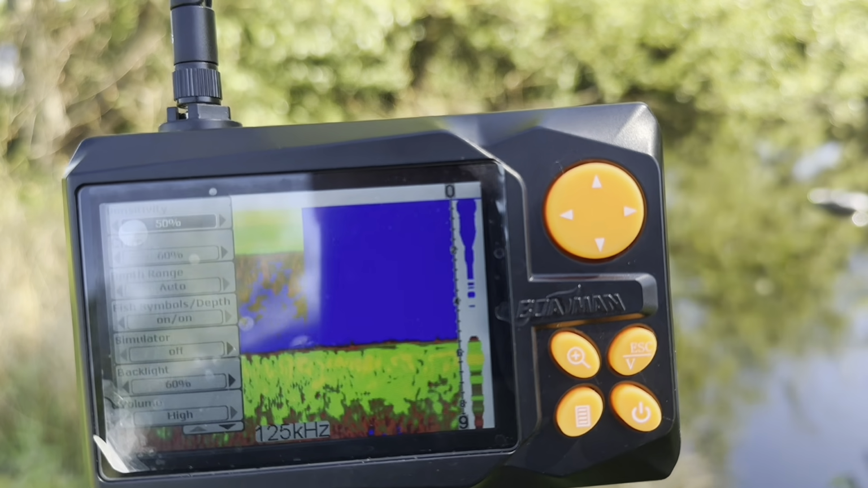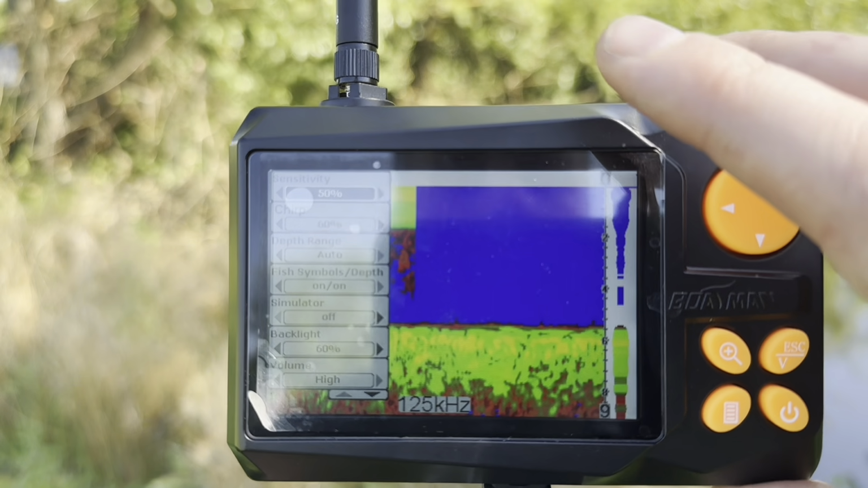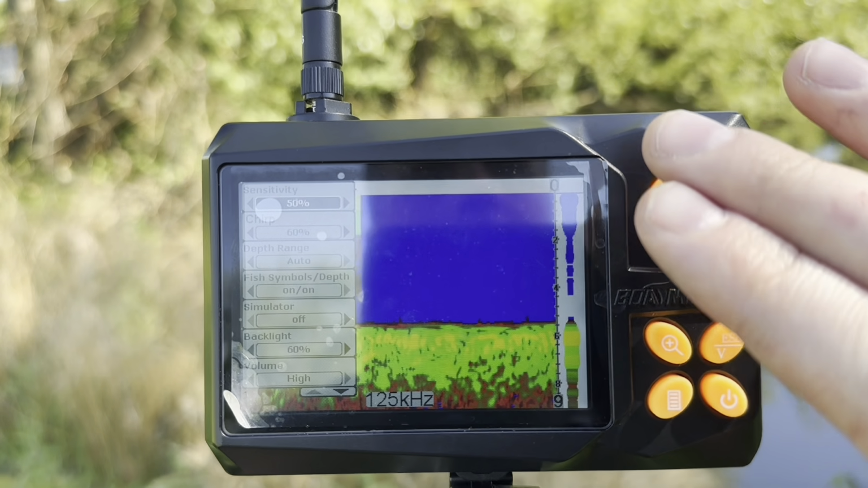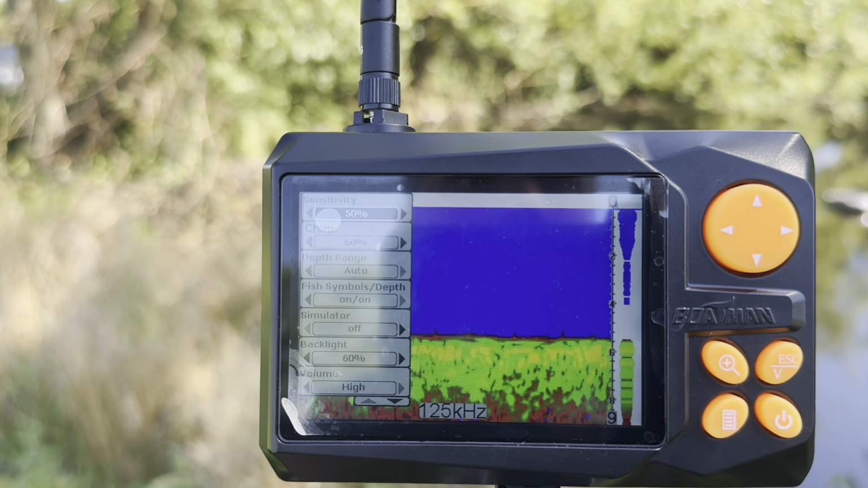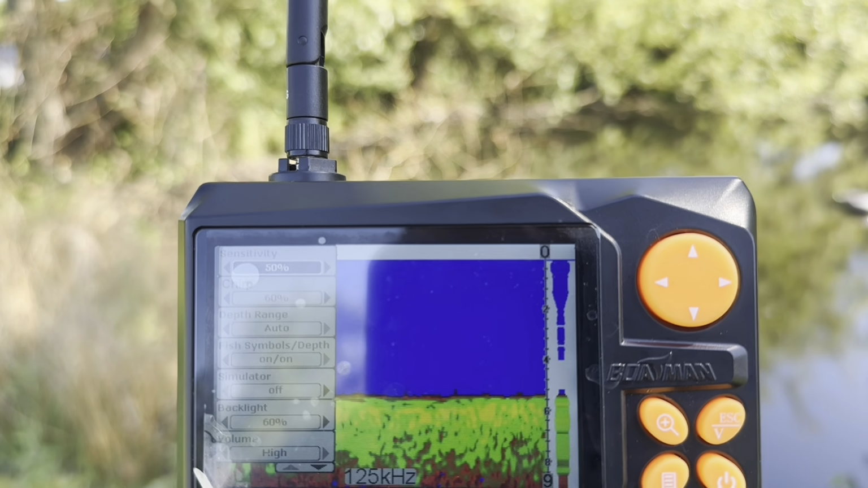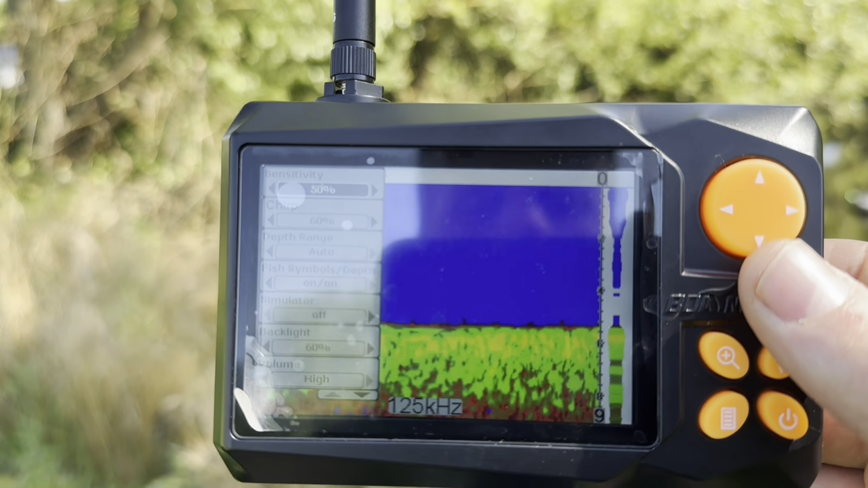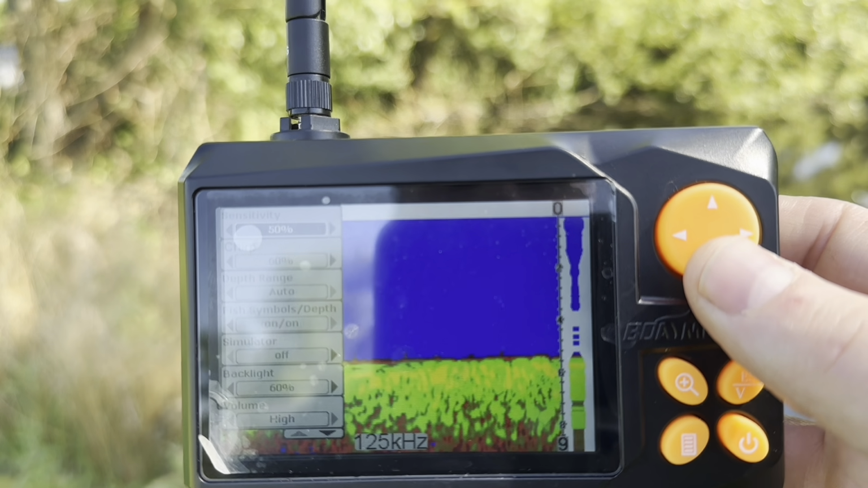This isn't going to apply to everybody, and the user manual does have some really good recommendations in it as well, which I do recommend following, because water depth and clarity will also make a difference. So the water here is quite dirty. It is a pond. There's a lot of all sorts of stuff in here, and it does affect the sonar quite massively. So I have to have my sensitivity quite low.